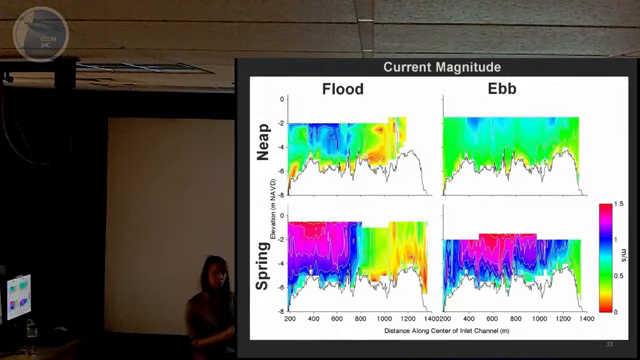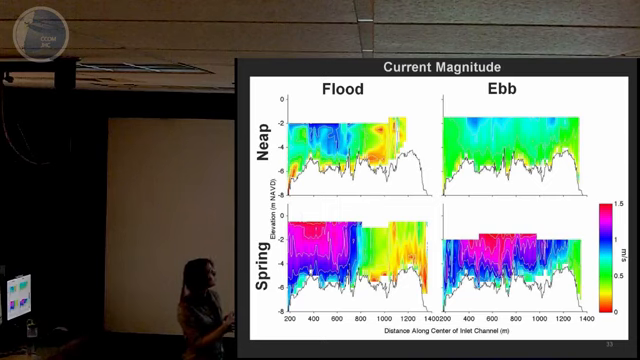So hopefully I've convinced you that the sea bass is accurately measuring currents. What these plots represent are wherever we took currents straight down the center of the channel, so it's a kind of a long channel transect of the currents, looking at a cross-section of them, and all of the measurements from the study period categorized by flood stage. So we categorized the floods by neap flood, neap ebb, spring flood, and spring ebb.